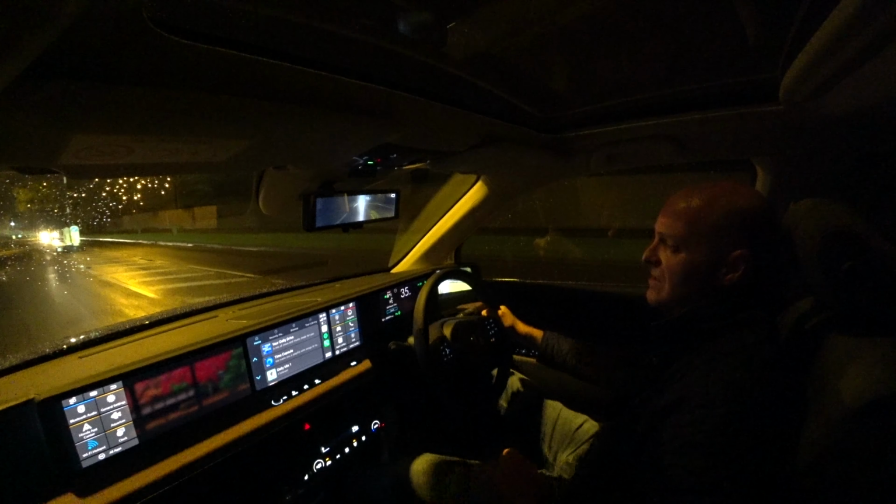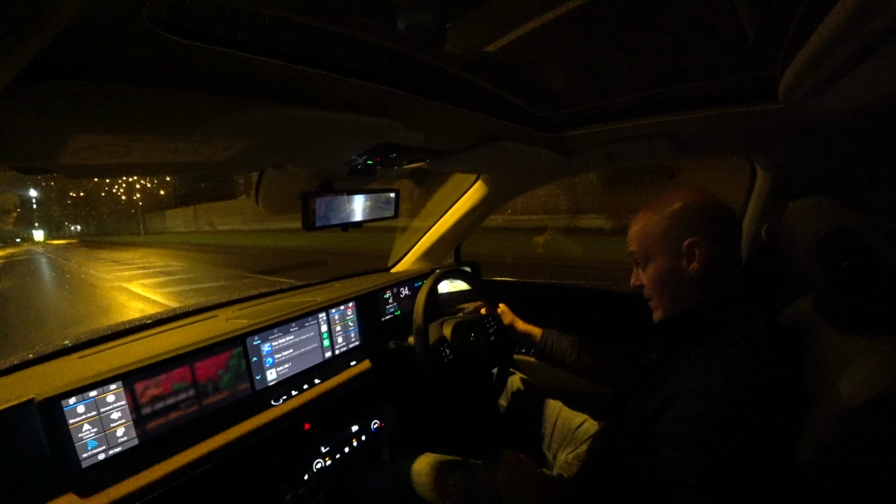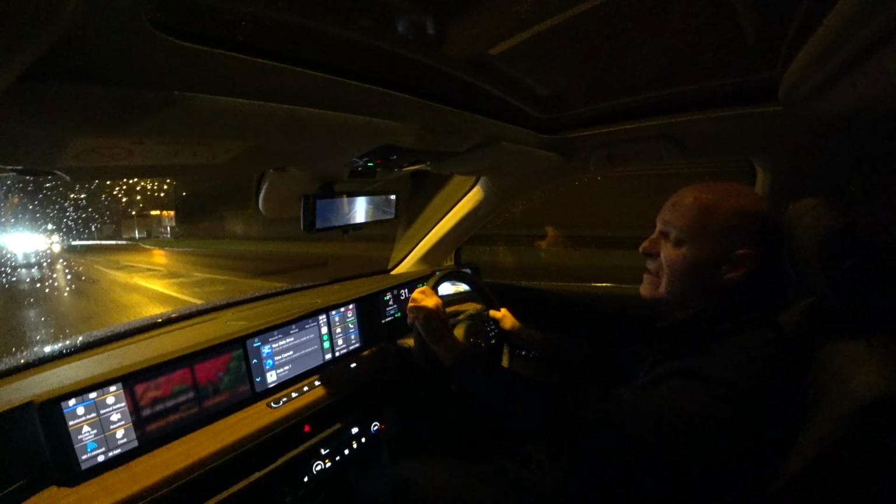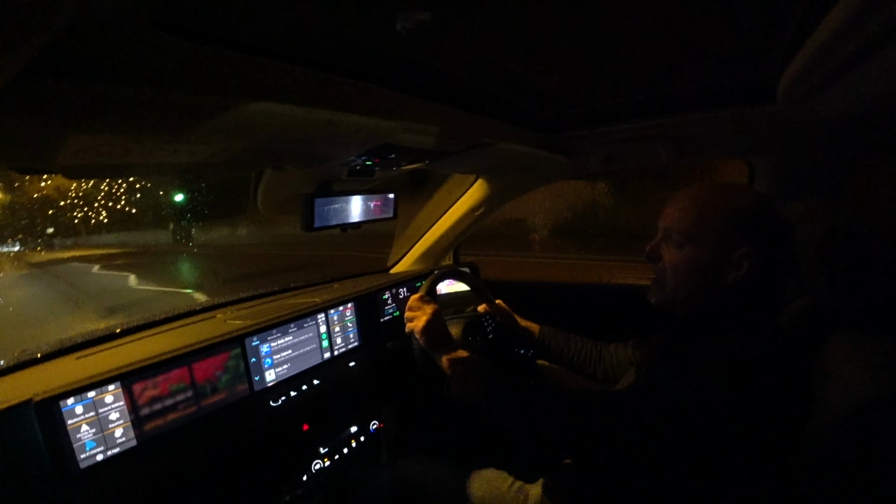I haven't got a lot of charge in it. I've got 42%, which isn't a vast amount, but I'm just going to go down, get a cup of coffee, and then go on a bit further, and then turn around and come back. But I think it's going to give a good idea of exactly what this car feels like at speed, and also it will show a little bit more about the energy consumption, how much energy this machine is actually taking. So let's see how we get along. You may not be able to see anything, but only time will tell.